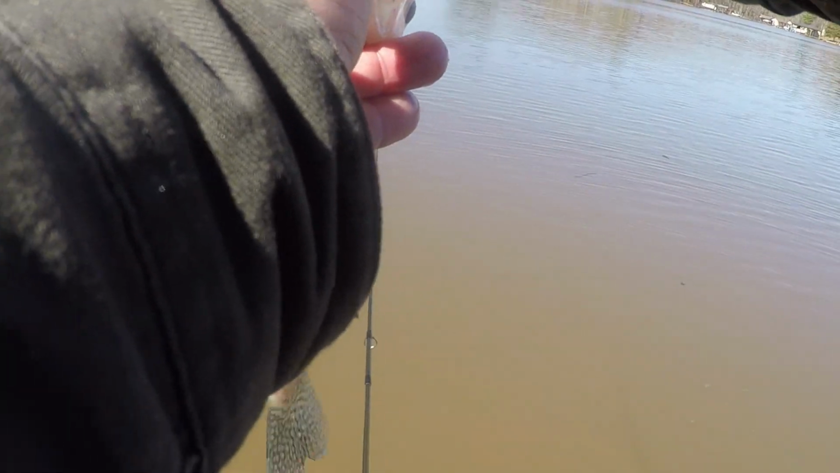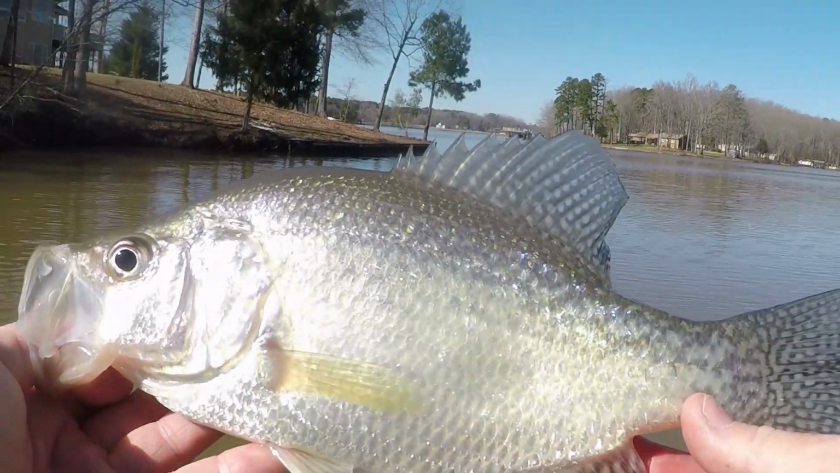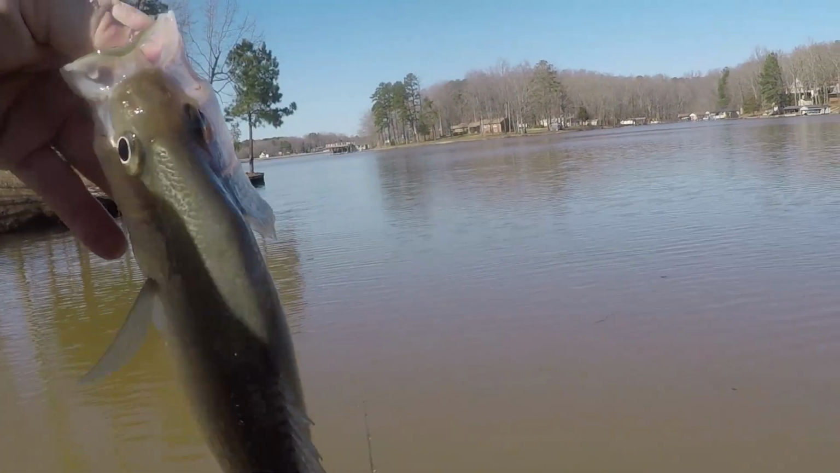I've been trying my jigs. Kietech, guys. 2-inch Kietech. Look at that. Isn't that a pretty crappie? Gosh, that's a nice crappie. Woo, baby. Gotta love it, guys. If you don't love that, go on, big boy.